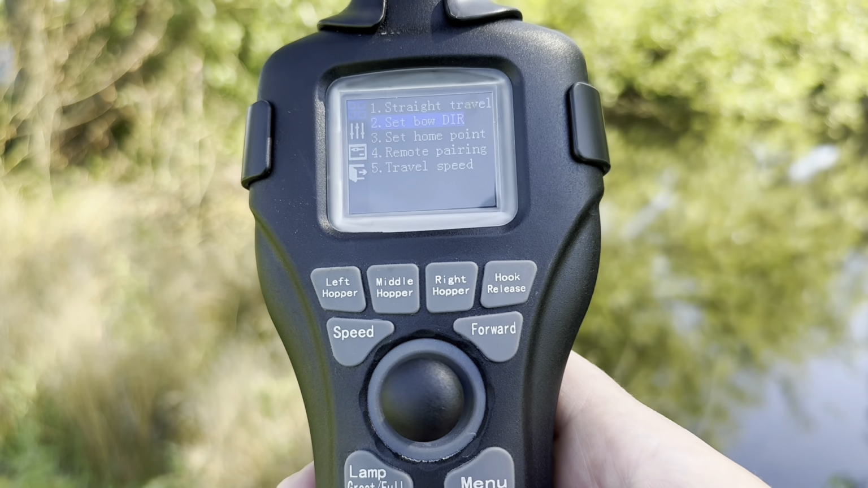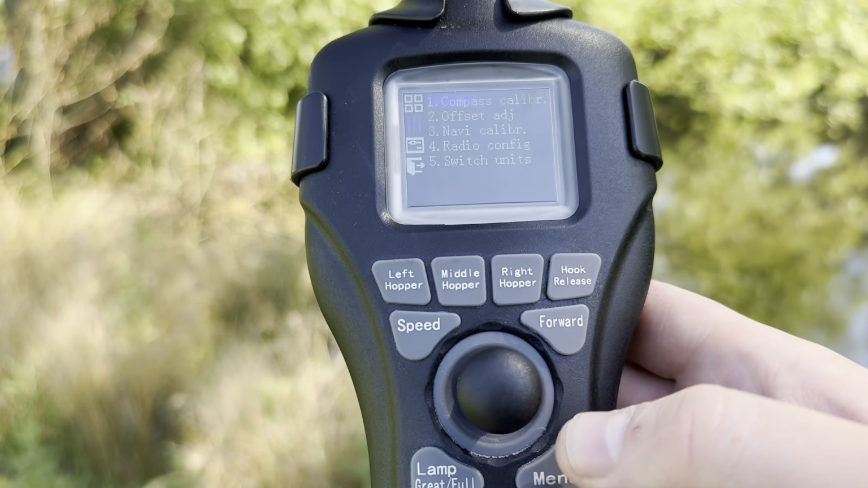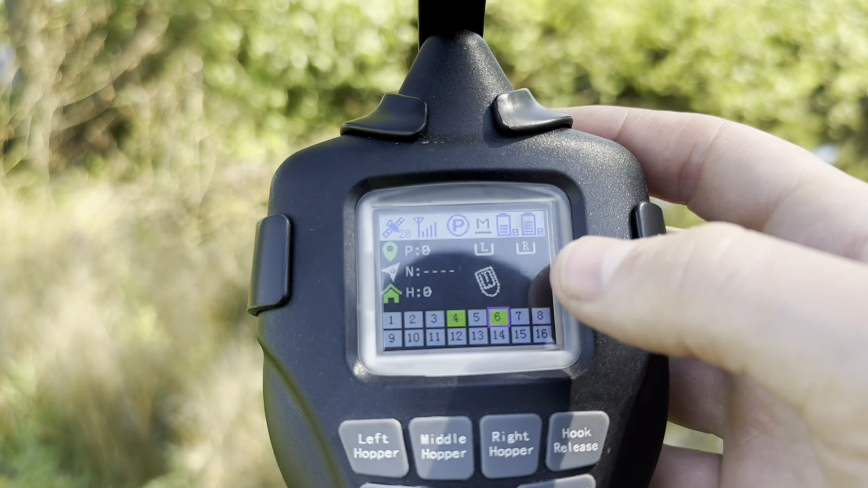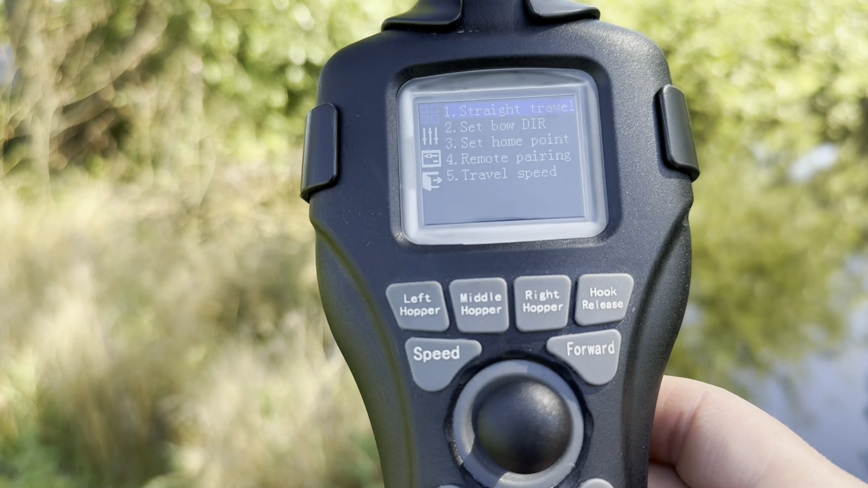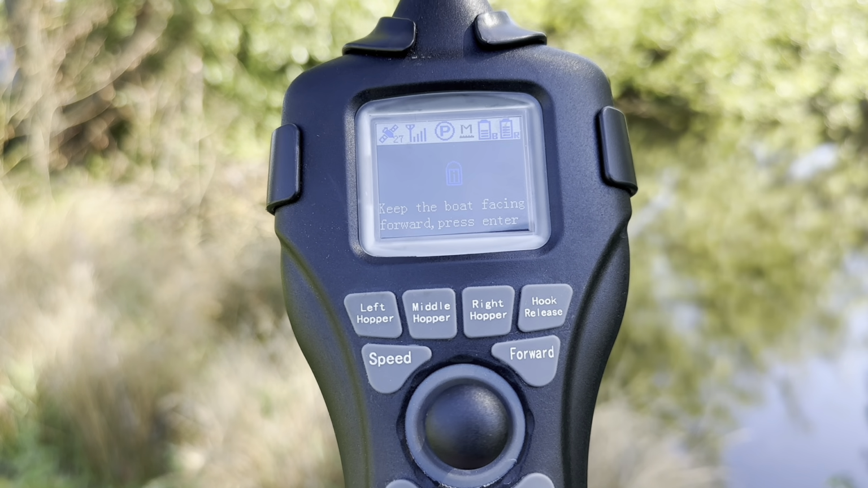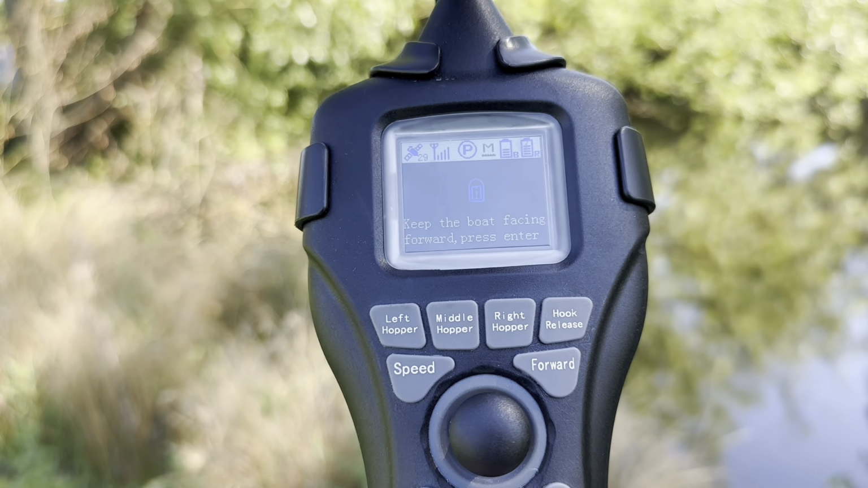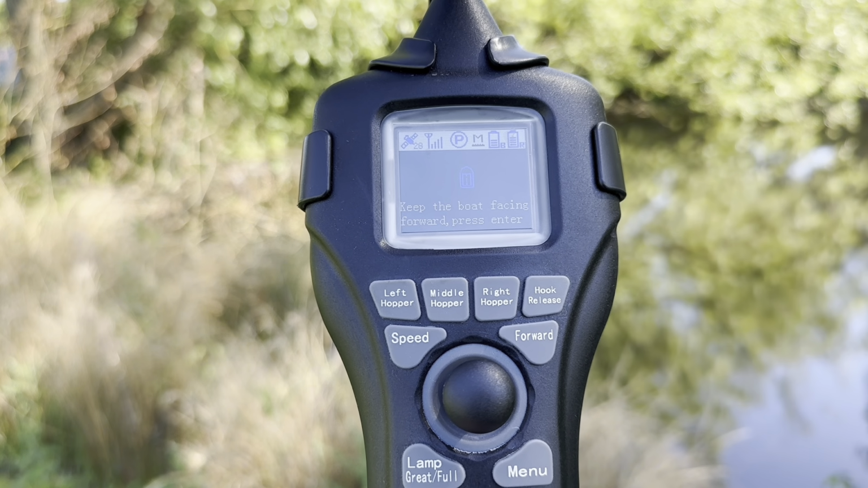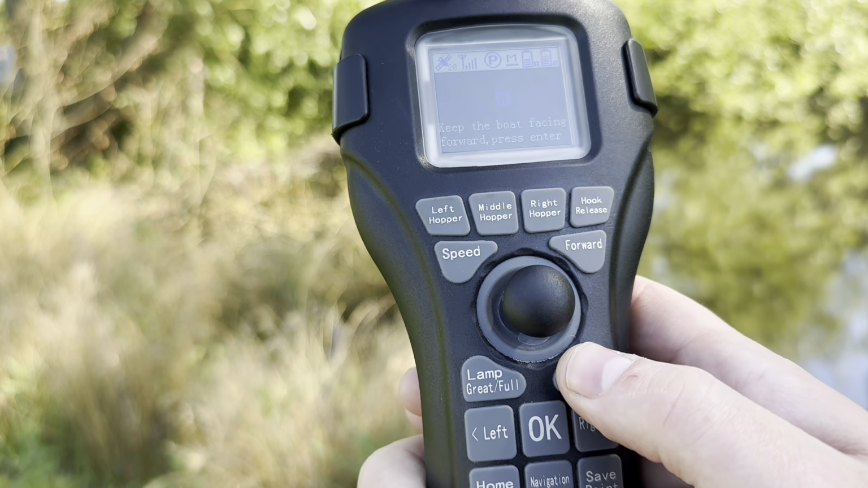Here, option number 2, we have set bow direction, which, as I mentioned a moment ago, is this part on the menu. If I just press menu and get out of the menu, you will see that's that bow direction that I mentioned, which is the orientation of the boat. So if we go on to that, you'll see it says keep the boat facing forward and press enter. So on flat ground or on the water itself, you want to make sure the boat is facing dead straight forward and you're dead straight behind it, and that will set your orientation for your bow direction. Now, this does need to be adjusted every now and then. It does go out of synchronization over time, but it's dead easy to do.